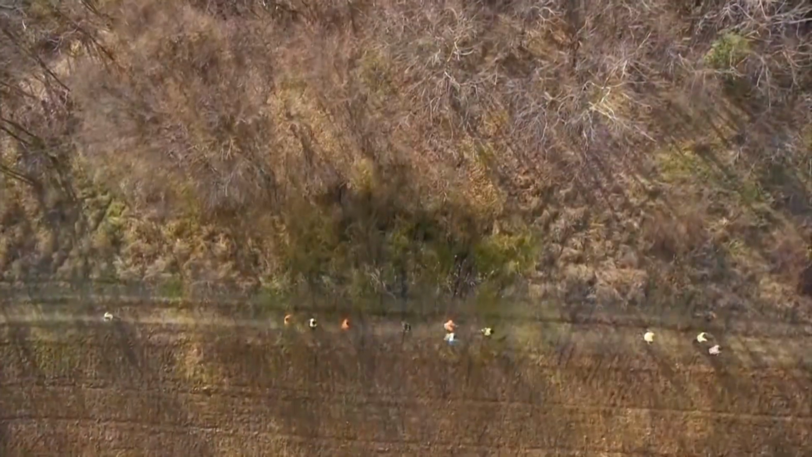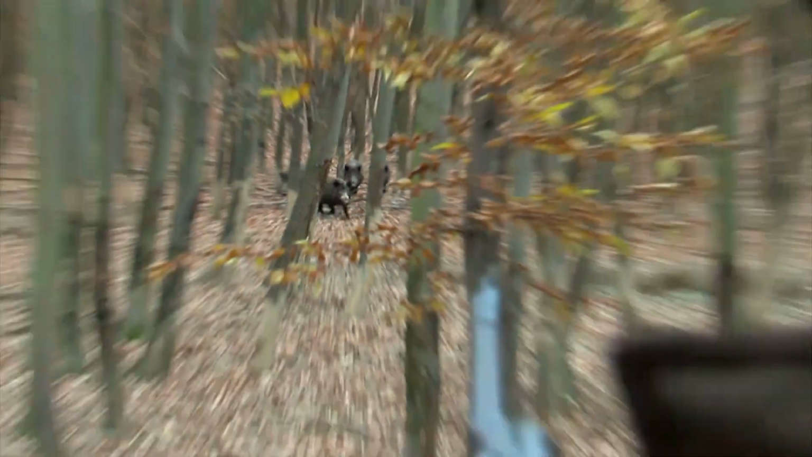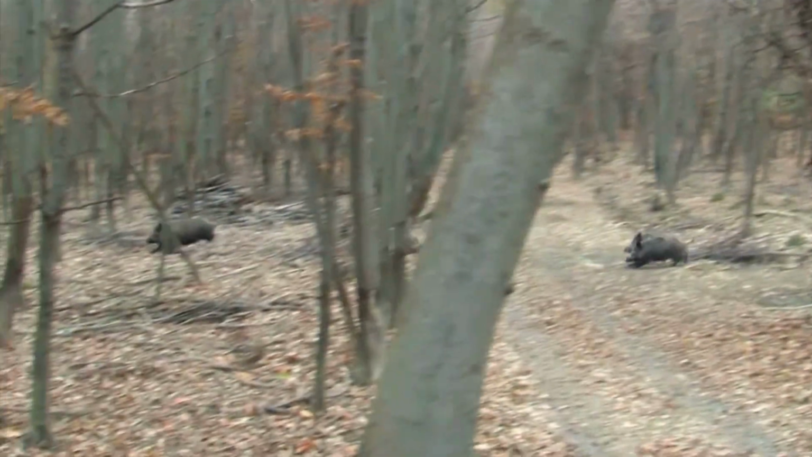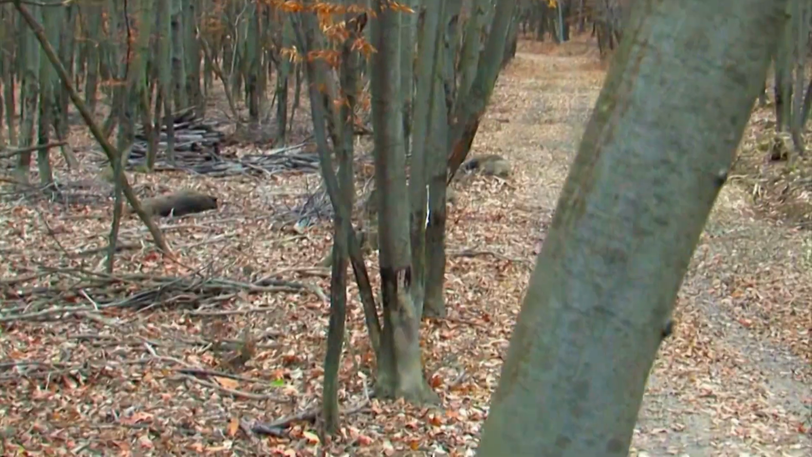But of all the hog hunts I've taken, of all the bacon I've helped bring home, driven boar in Hungary was truly the most unforgettable. Middle. He's down. Dear God, it's a rodeo.